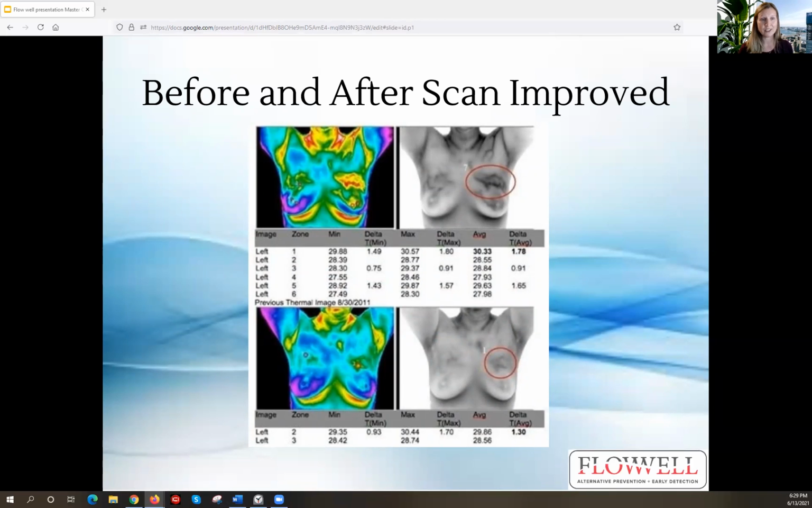This is a before and after scan that improved. So this patient came in, the top 2 images were her baseline scan. And although these temperatures were within normal limits, this heat signature here, it's something that we don't want to see get worse. We absolutely want to see it get better. So it was probably toxic buildup or hormonal imbalance that she was able to have it dissipate at her follow-up scan. And she also decreased her delta T average number.